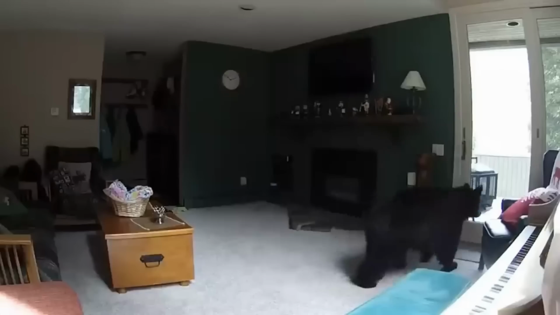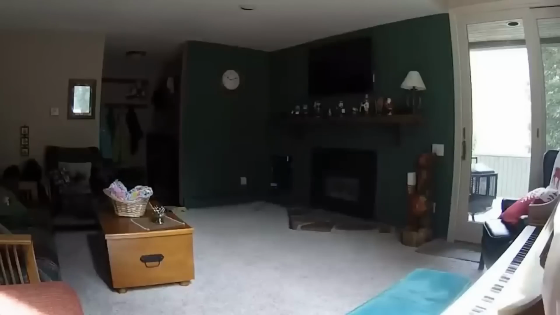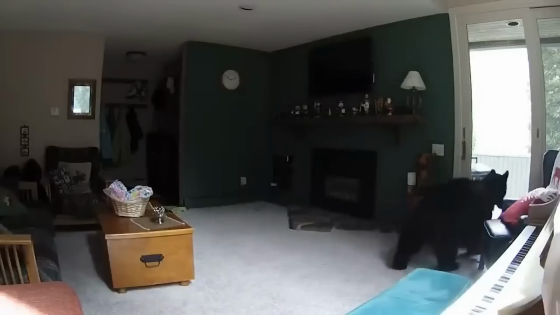it. After inspecting the whole house and looking out of the windows, the bear went into one of the rooms, and the video ended right there. The owners must have been really freaked out when they got inside the house, but thankfully no one got hurt. According to them, the bear ran away as soon as they opened the door. I think it must have been exhausted wandering in the house, finding no way out.